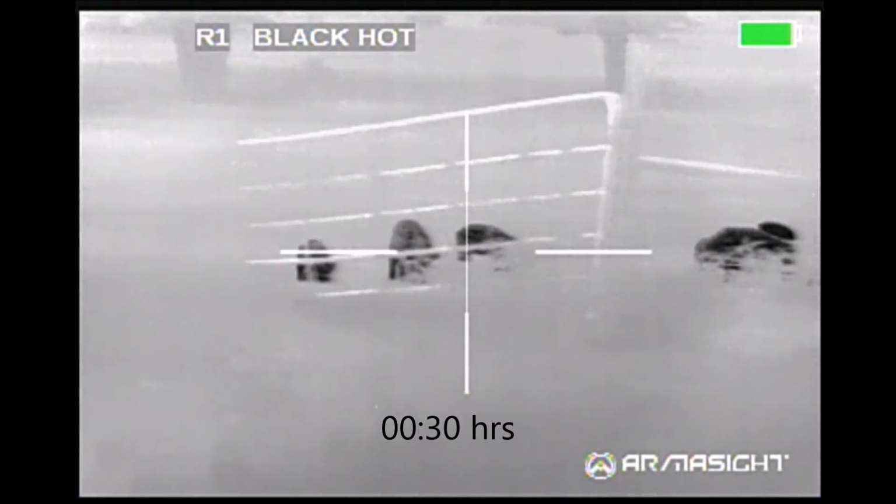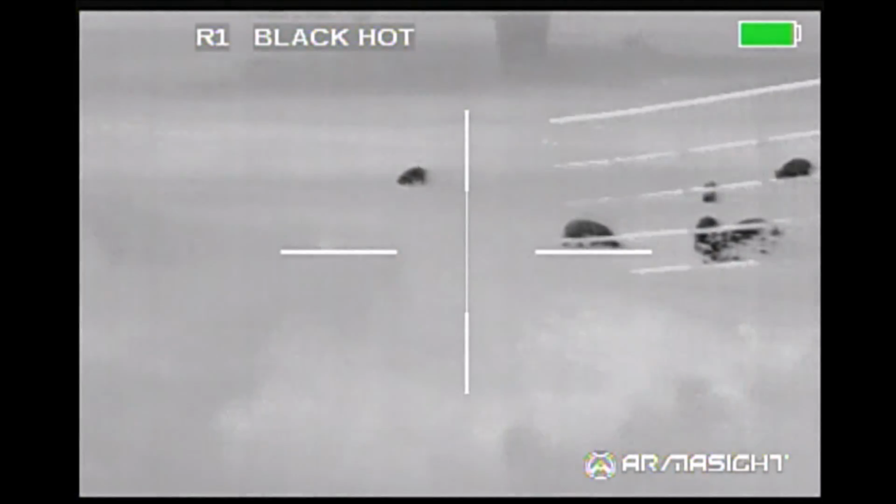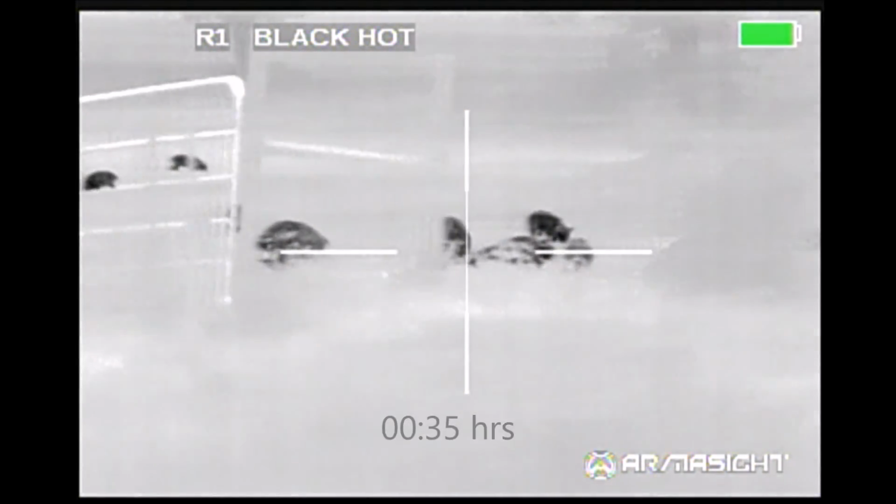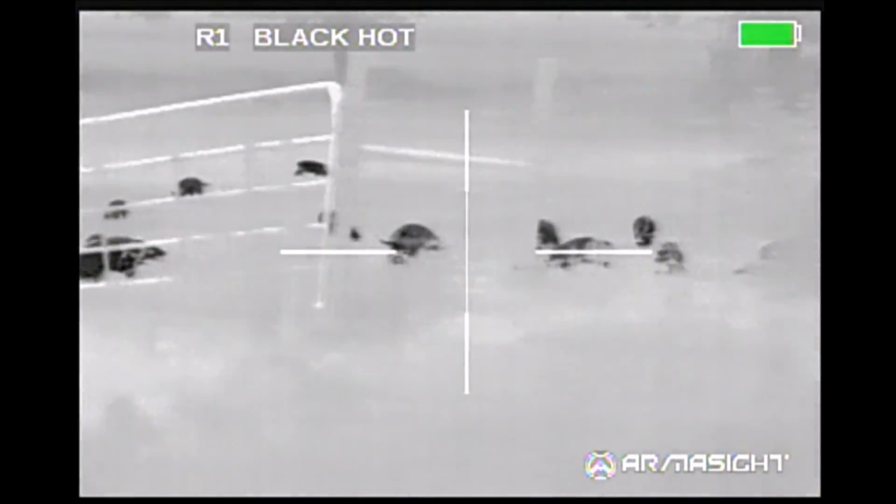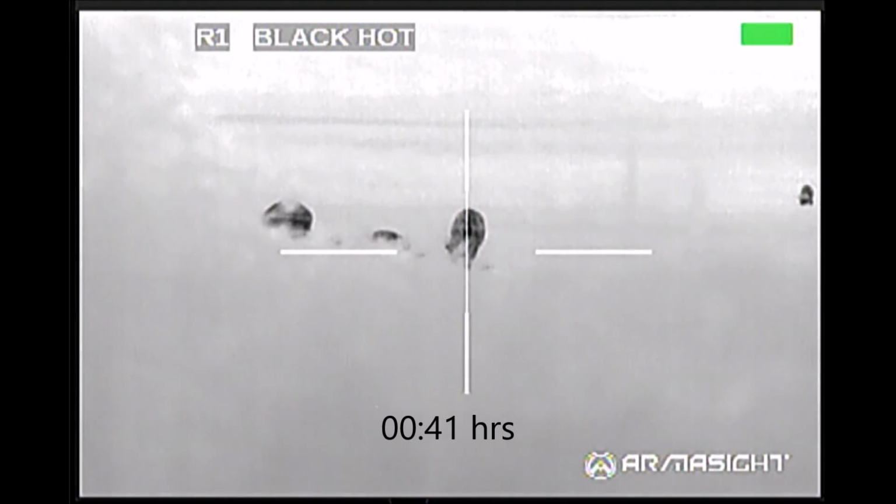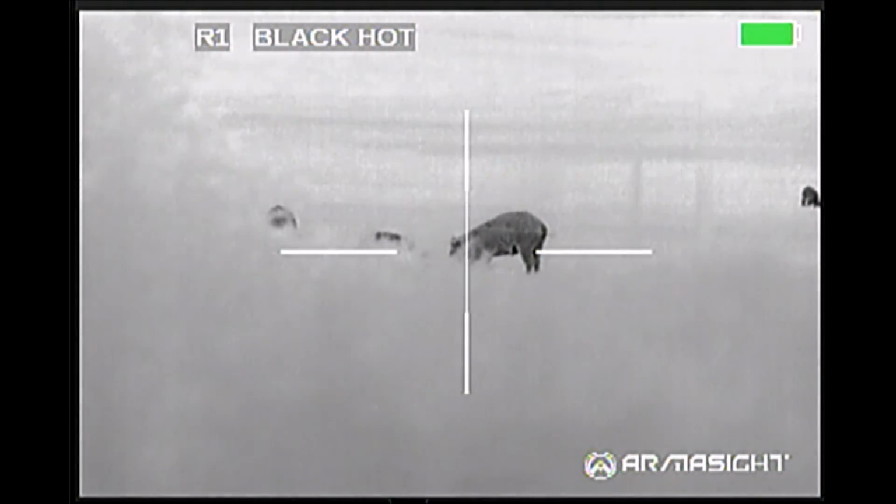Anyway, getting back to the hunt, we'd gotten on top of a small knoll looking down on these hogs. We still really didn't want to shoot in this direction, but as more and more time passed, it looks like we didn't have very many options. The longer we waited, the more damage we saw by these hogs rooting up their corner of the pasture. I don't know what it was about this spot, but several hogs rooted in this area that I'm watching right now.